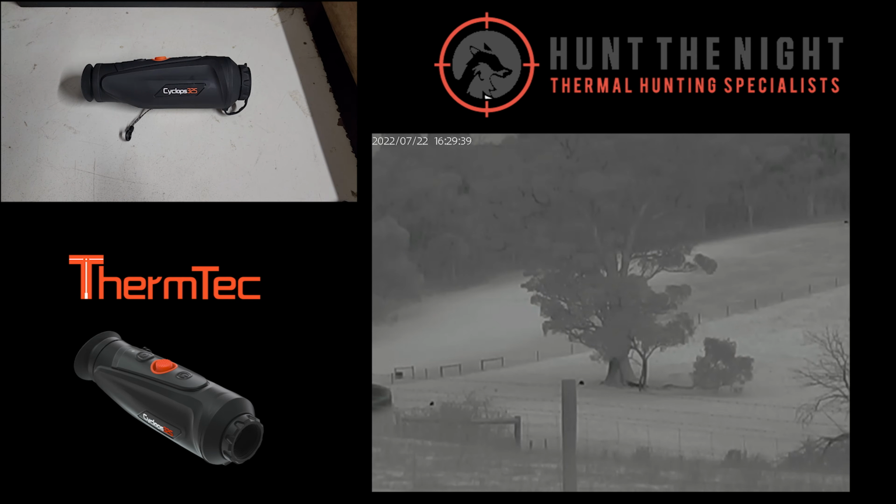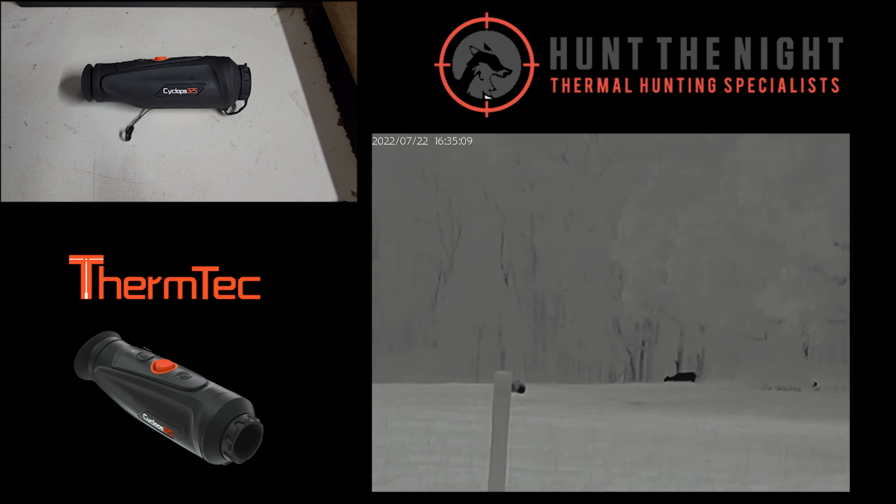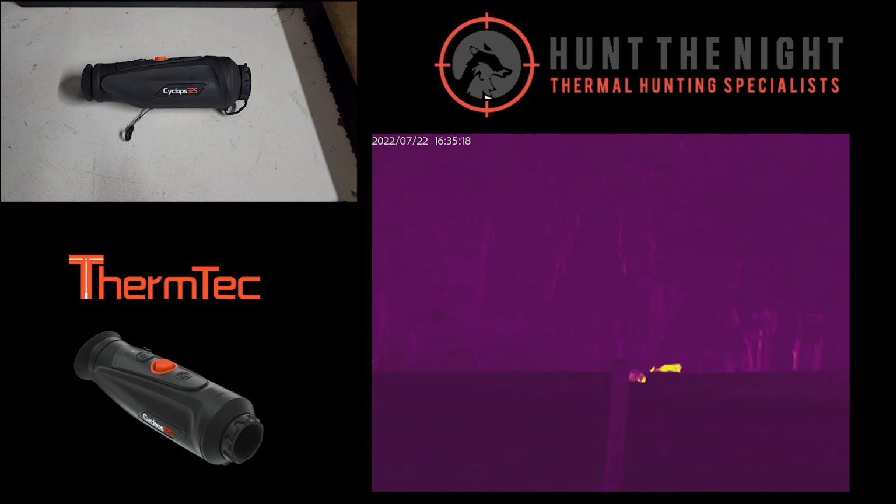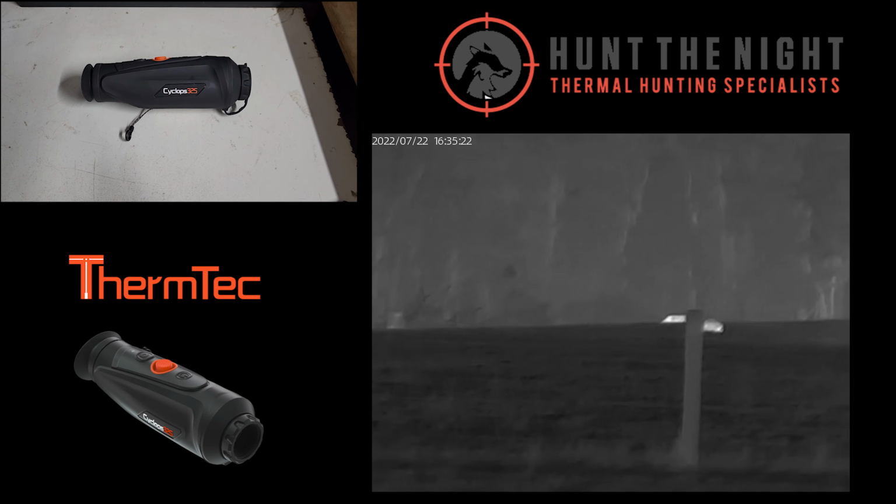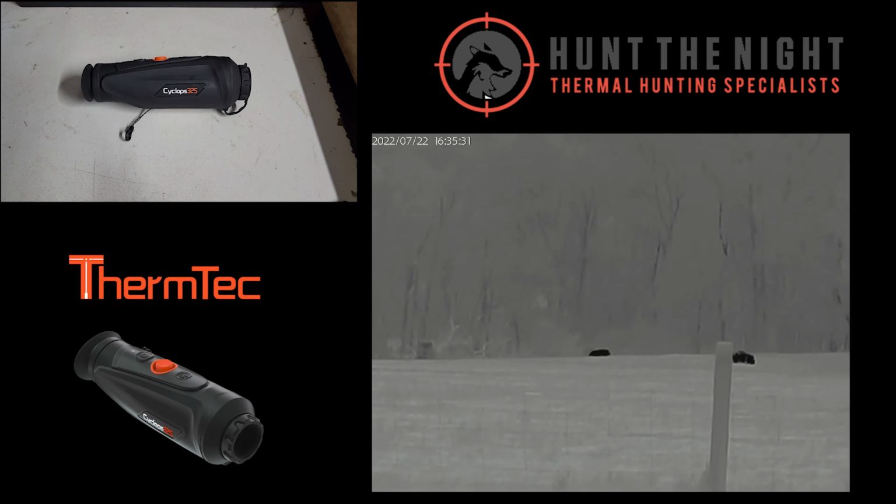And I found that in the past, if you've got something black hot in front of trees, for instance, you can lose the image because the trees are generally hot. But what ThermTec have done is they've done a really good job of making the trees lighter, I guess, in terms of the heat signature, and the animal hotter, so you don't lose that. But the color palettes as well, they look natural-ish. Well, not that those color palettes look natural, but the red hot saturates the whole image, not just part of the image.